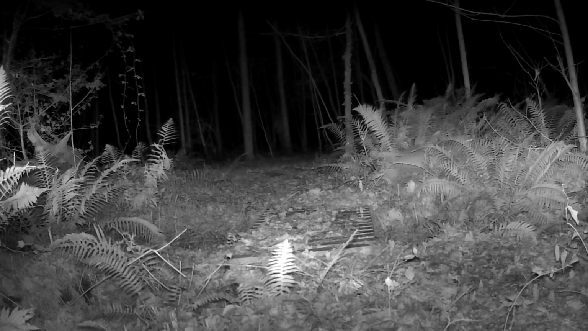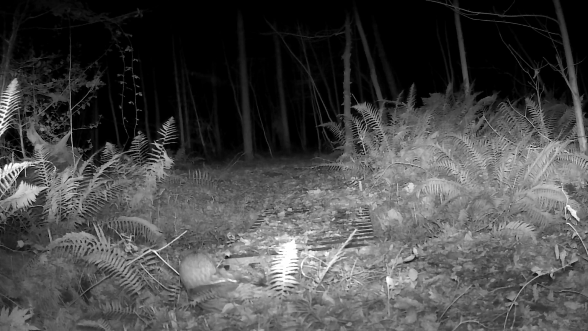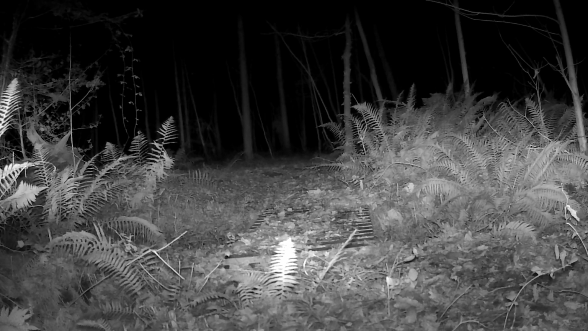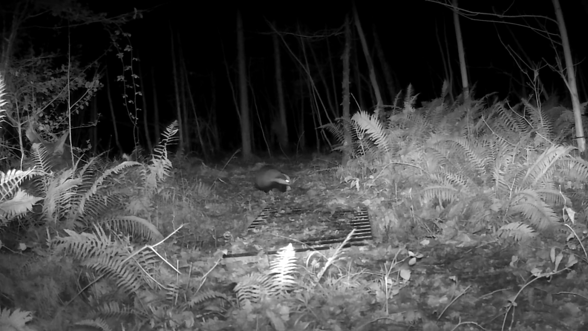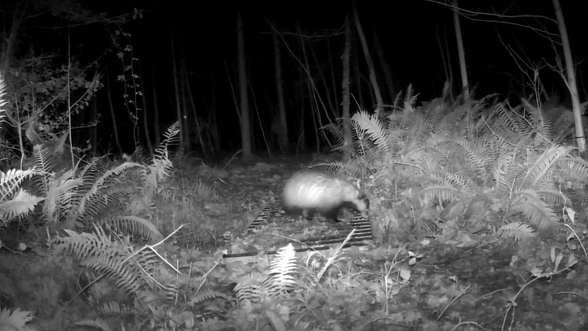Something spooked the female. She's off. And there's our owl. Once more empty talons. Not very successful, these owls. Blackbird back again. One of the best songbirds we have in the UK. And now our friend the badger's back, having a root about. He's quite happy on the bridge.